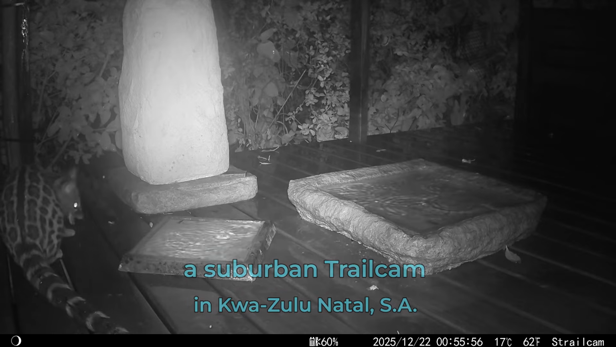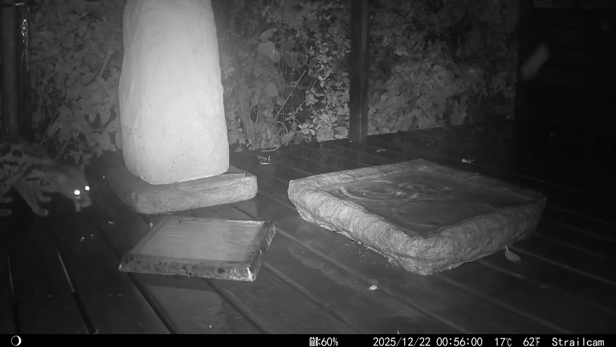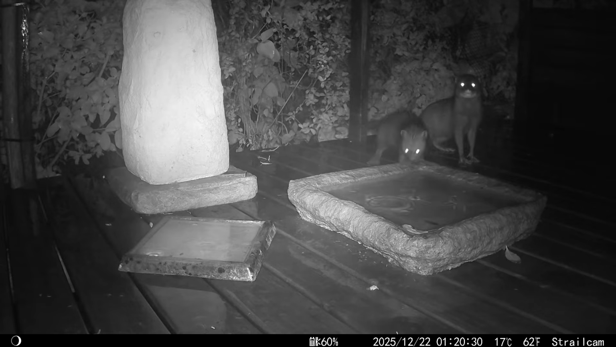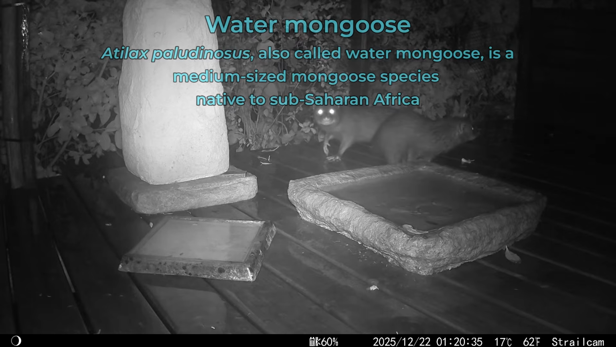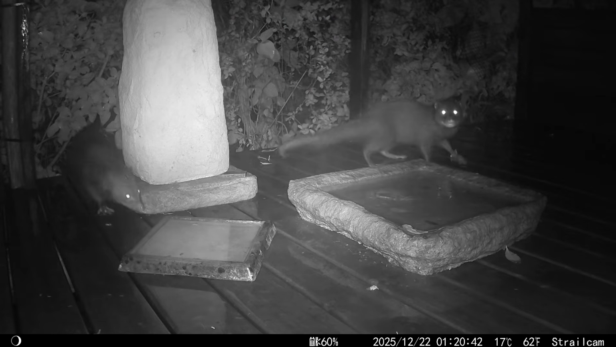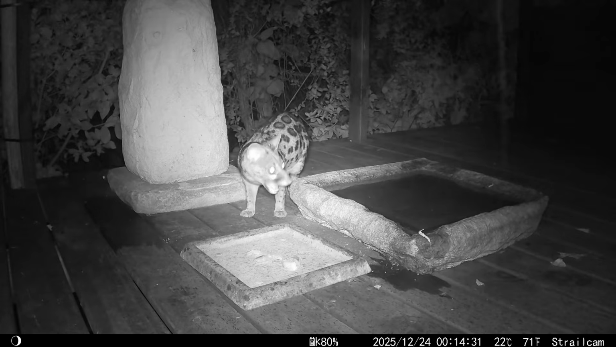It was a rainy night on the 22nd of December, with meagre pickings, but then, never seen before, a pair of water mongooses. These are usually solitary, and they were extremely skittish. It had dried up by the 24th of December, and thankfully there were some Christmas Eve treats for the Genet.